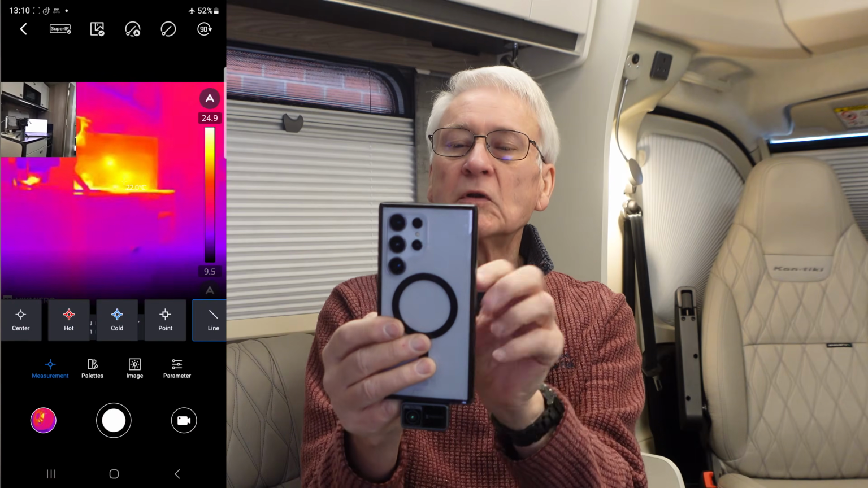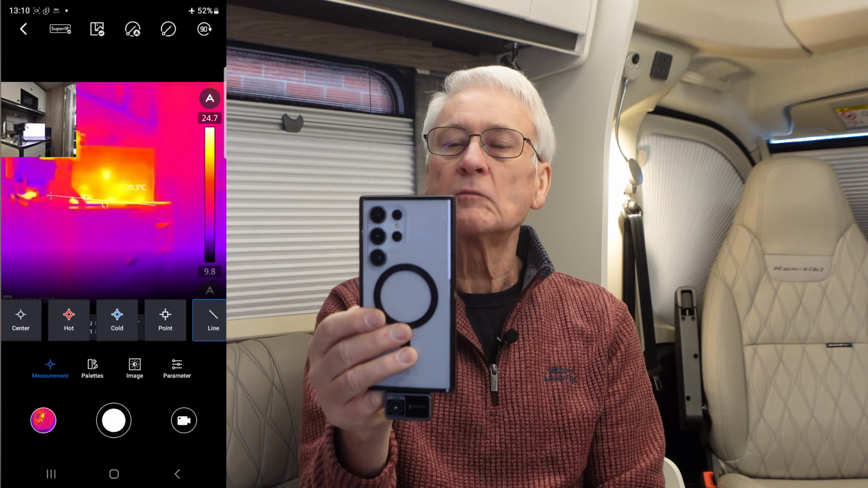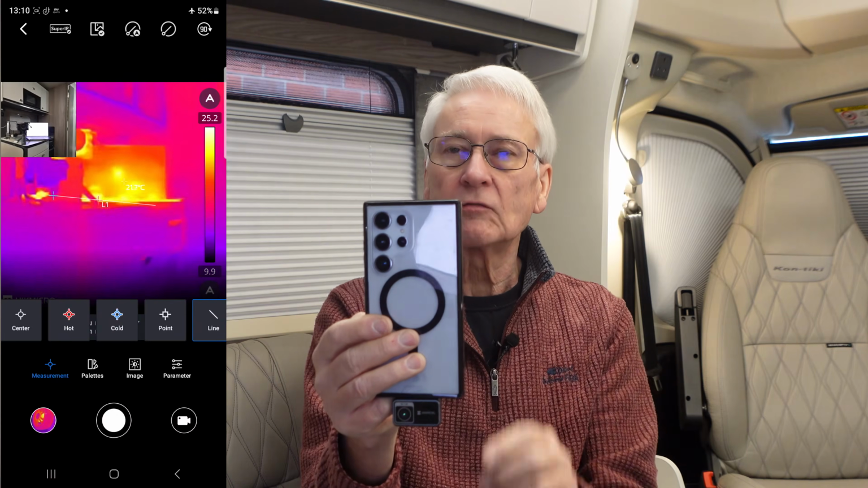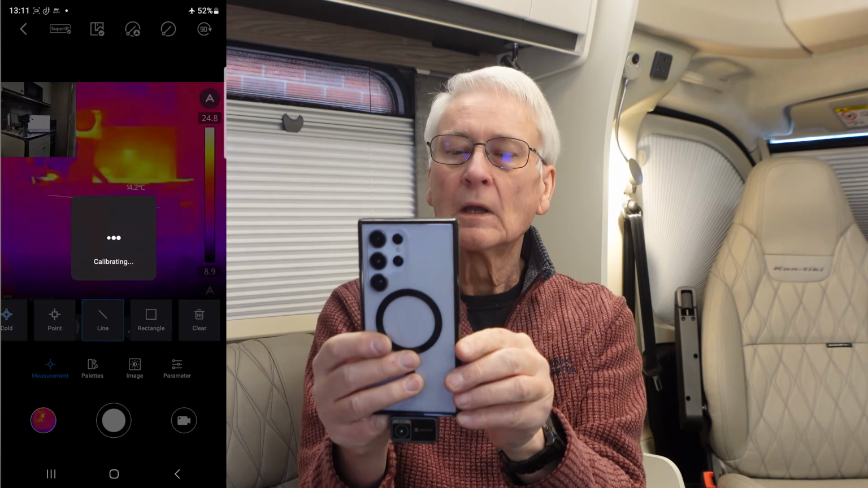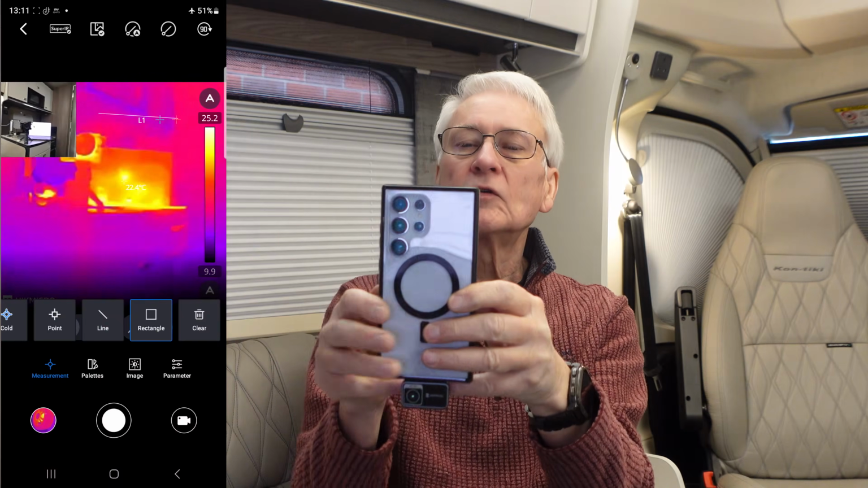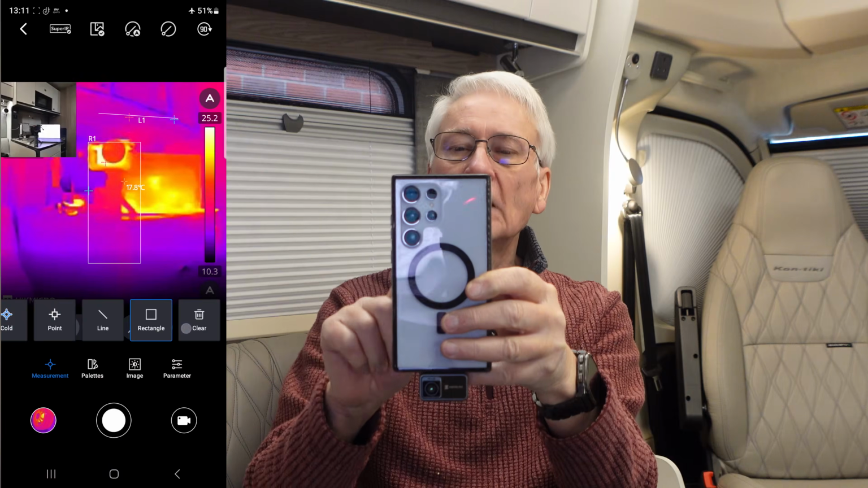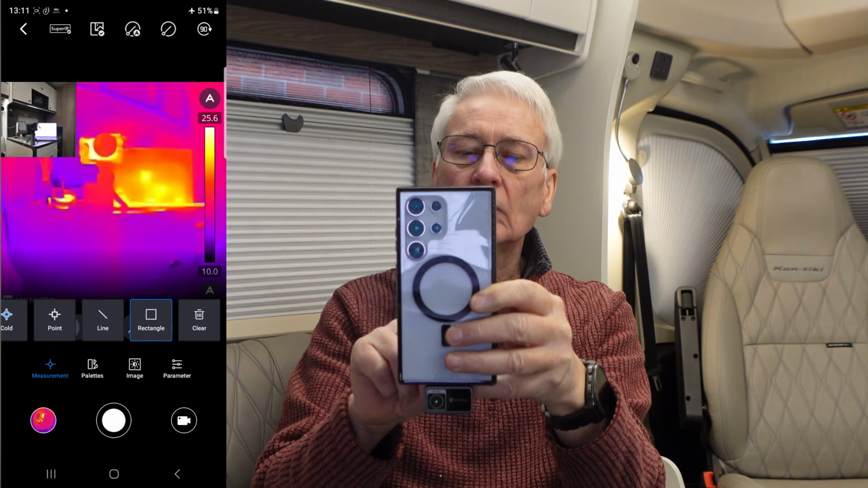You can draw a line between 2 points, so you can draw a line across there, and it will tell you the temperature differences along the line. That might be useful if you're looking at electrical things where you want to see if there's a temperature difference between the junction and the plug or something like that. Draw a rectangle around something. So for instance, if I draw a rectangle around there, it will tell you the temperature within that rectangle, and you can clear all of that to clear the screen. Okay, so that's that screen.